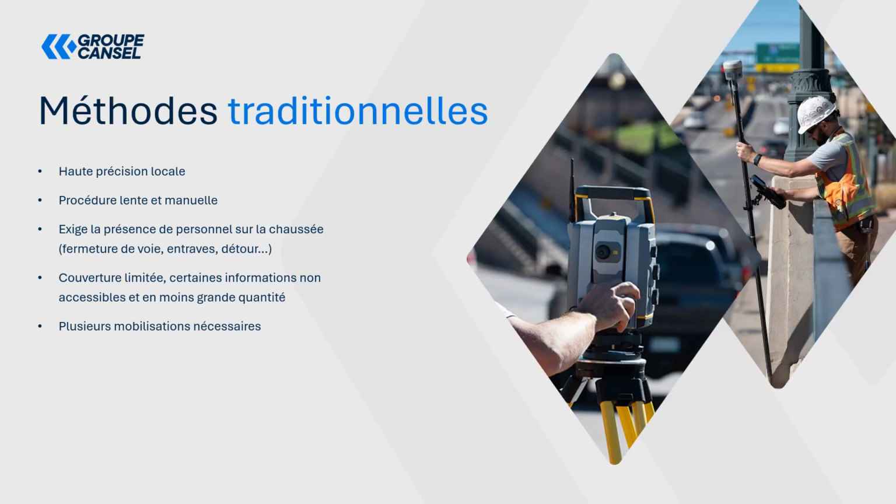If we now talk about GNSS or total station surveys, these types of surveys offer good accuracy, but they are slower and a bit more expensive in the field. They require a team to be present on the roadway. As for data coverage, it is also limited with this type of equipment.